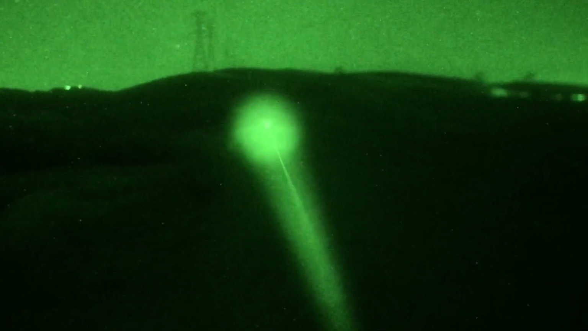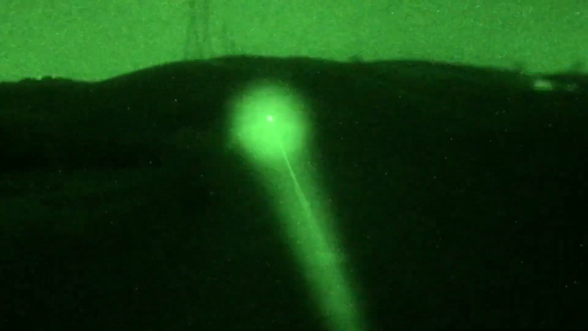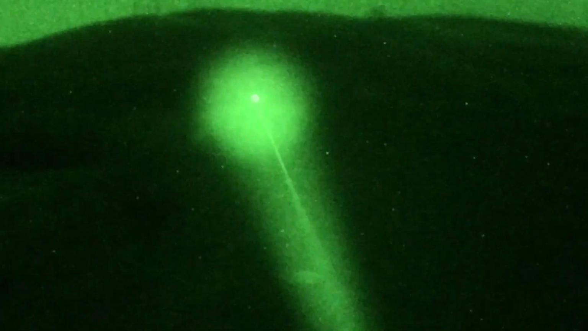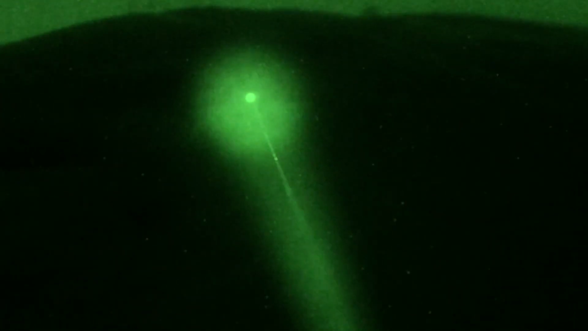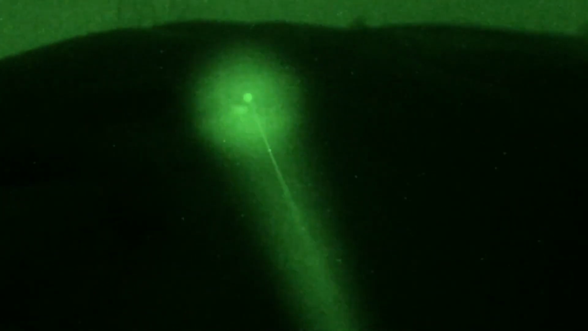Okay, now we are looking at the building. Can you see the building inside? Yes, you can see the building.